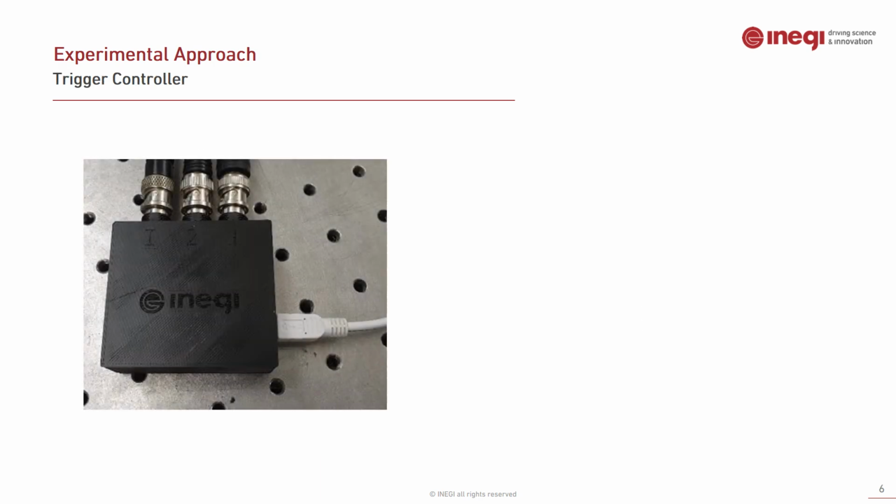This is the trigger controller that we developed. The signal created by the photodetector is processed here. You can see that it is small and features a USB connection that is used for power, reconfiguration and logging.